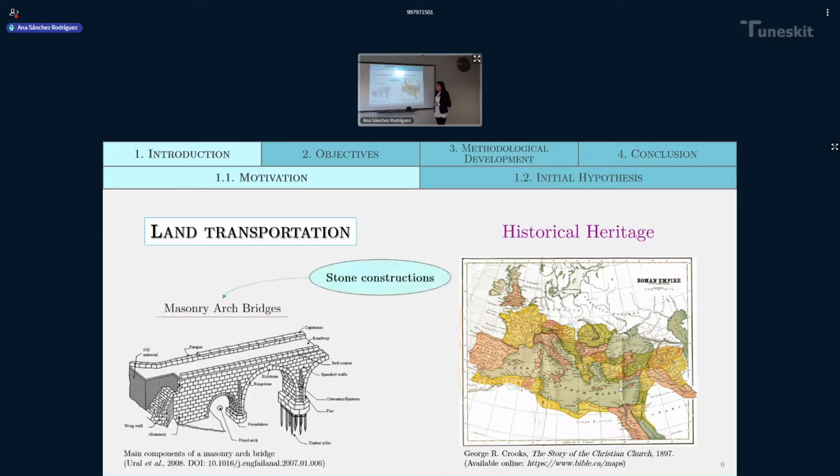One of the main assets created by the Romans are masonry arch bridges. These bridges allowed to create short routes and across rivers, among other obstacles. And since a lot of them are still standing, it is important to make good inspection and maintenance of these structures to guarantee their good